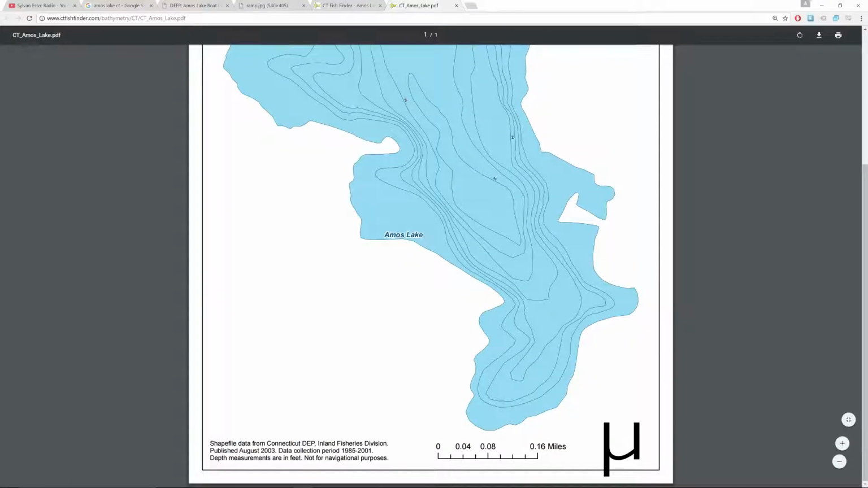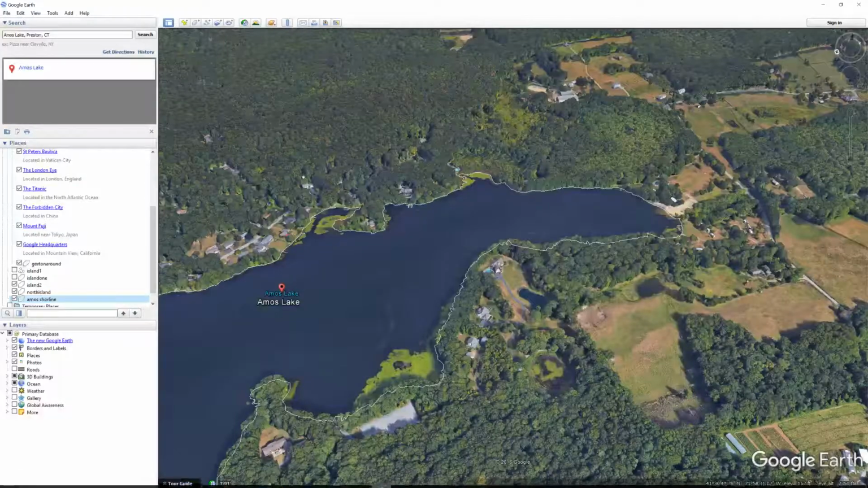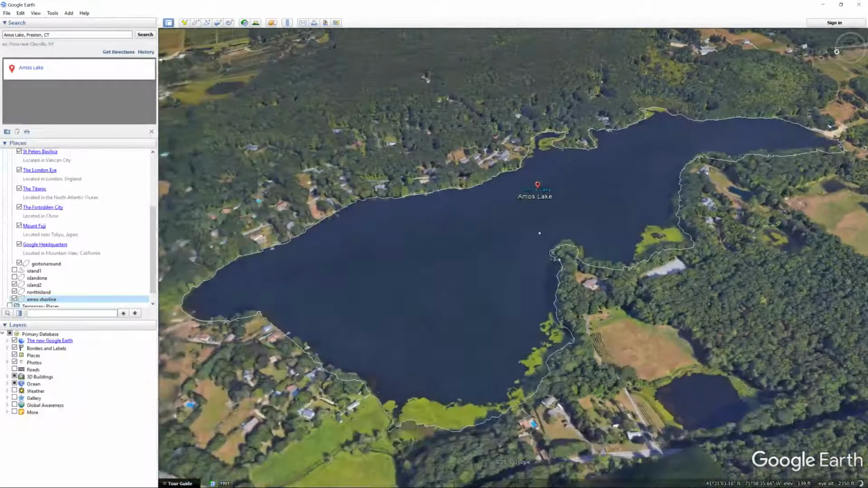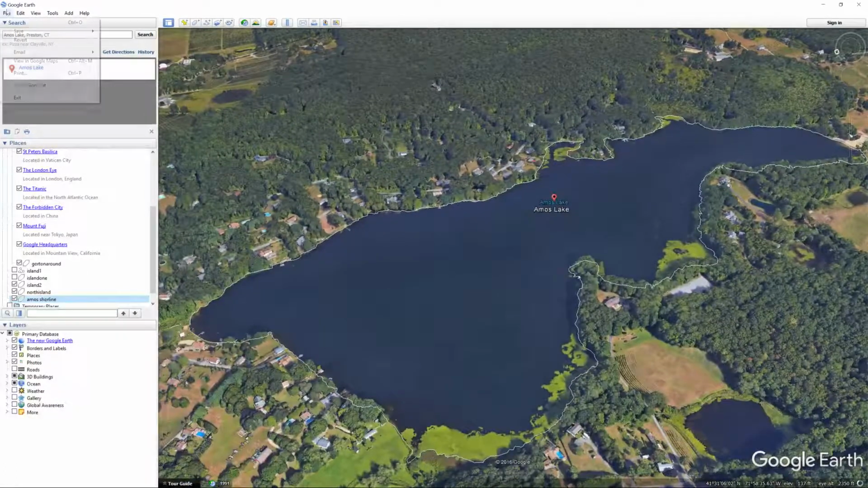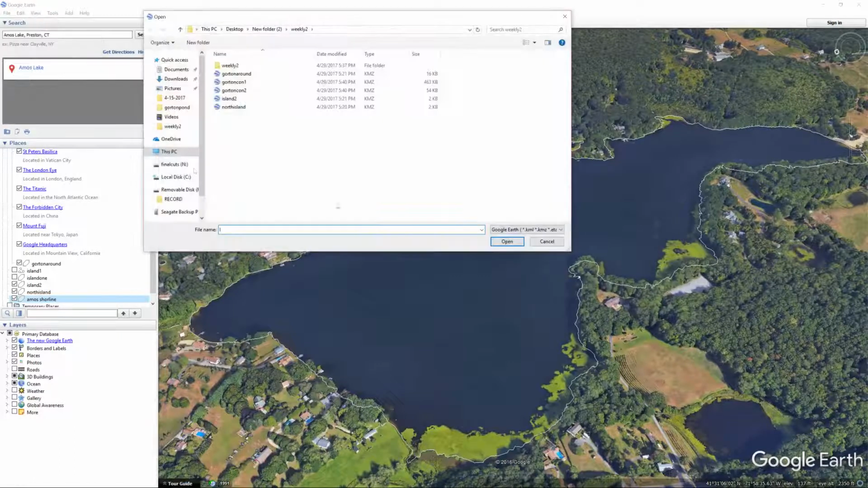Let's open this up in Google Earth. If you're not familiar with Google Earth, it's free. You ain't got to pay for it. So download it, play with it. You're going to have fun with it. Really neat software.